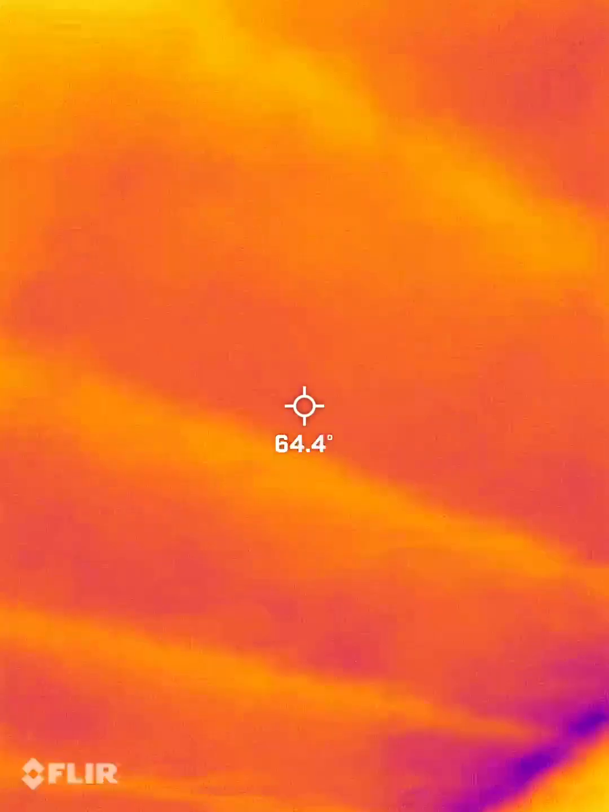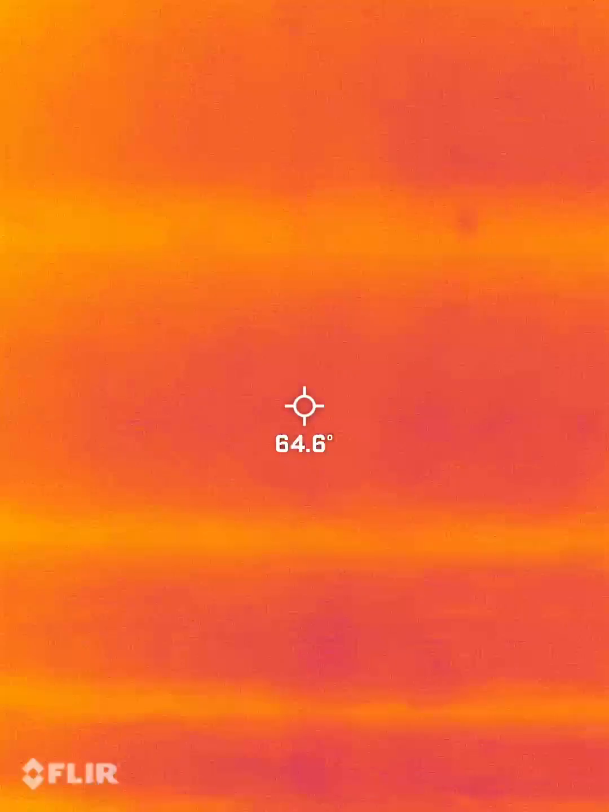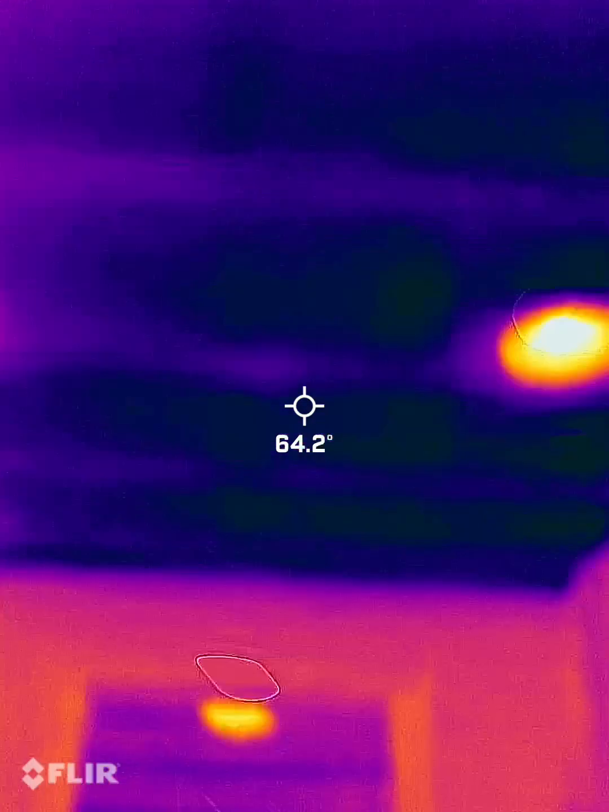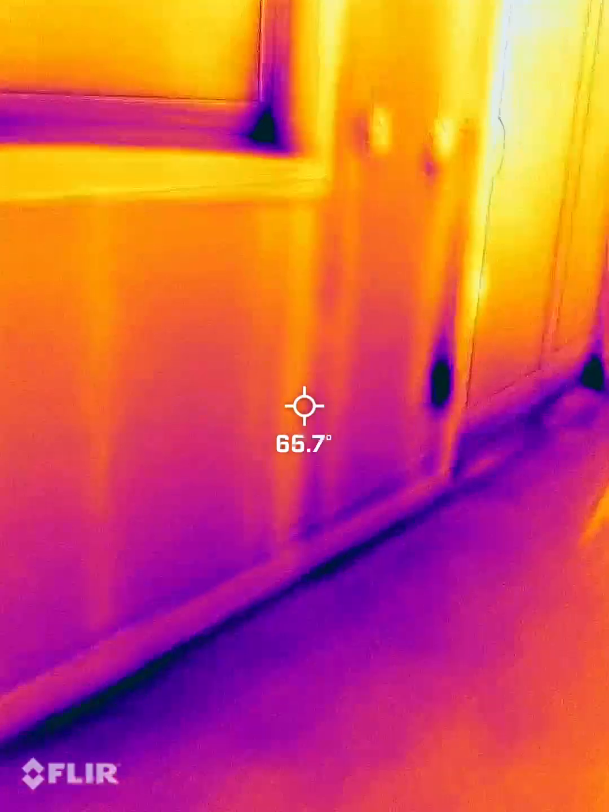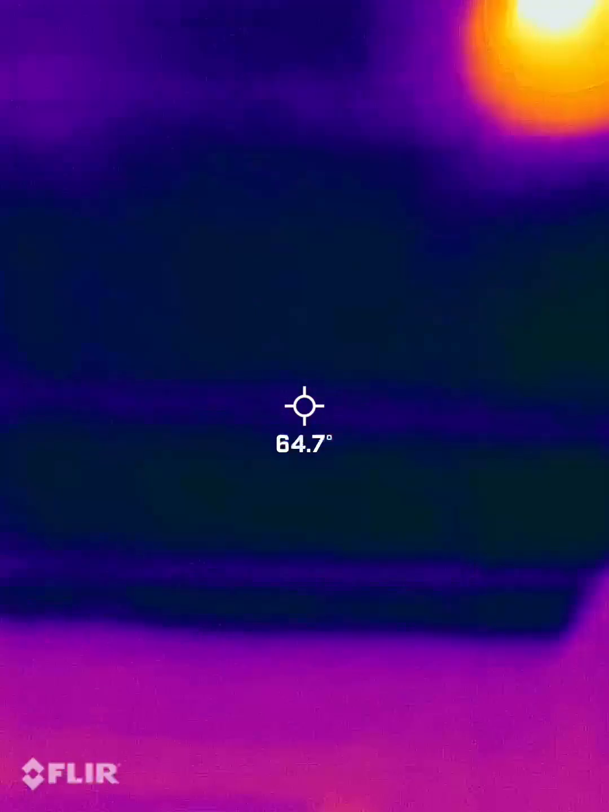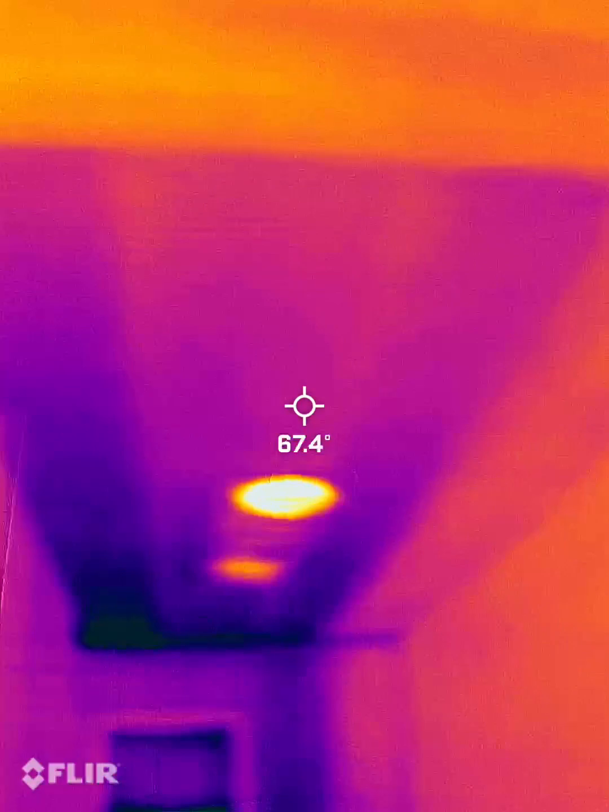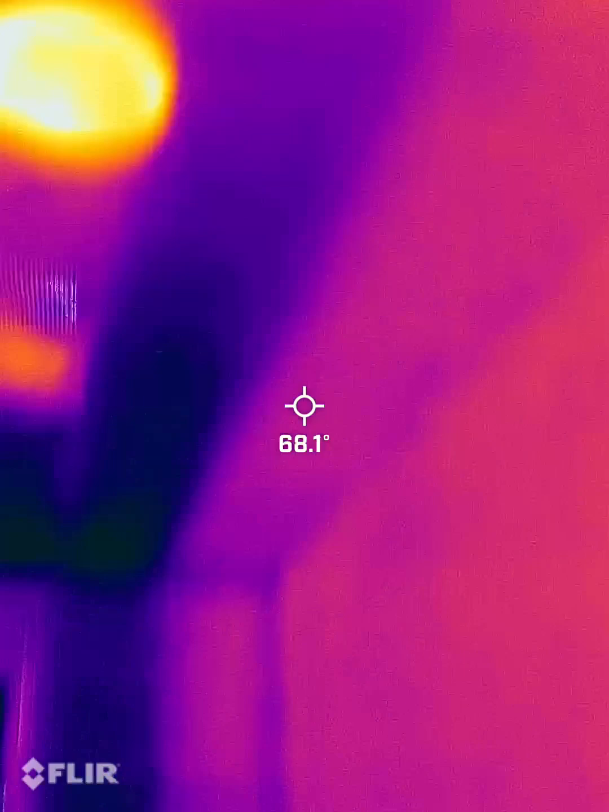And the kitchen, same thing in the kitchen. Missing insulation. Down here by the wall too. Yeah, so I think what I'll find in the attic is that there just isn't insulation up there.